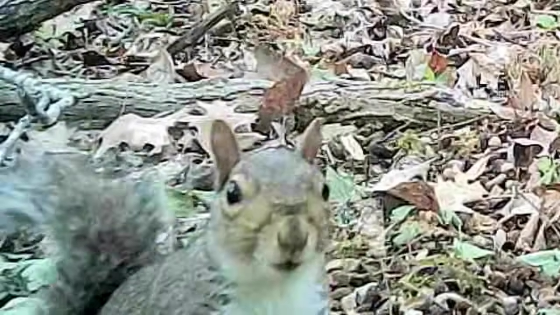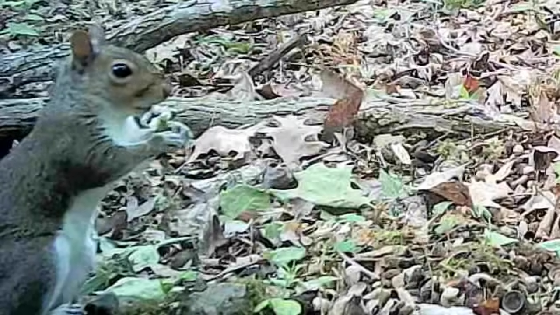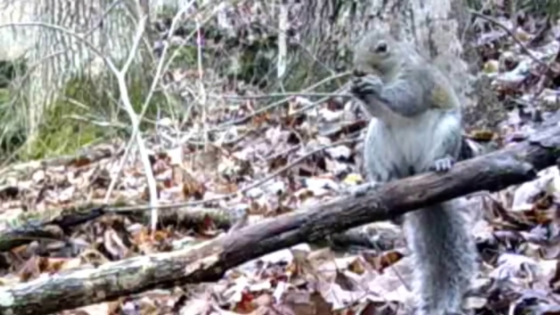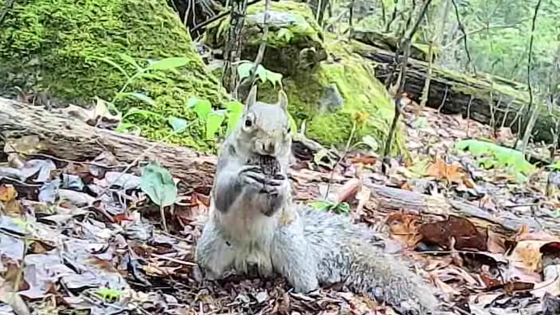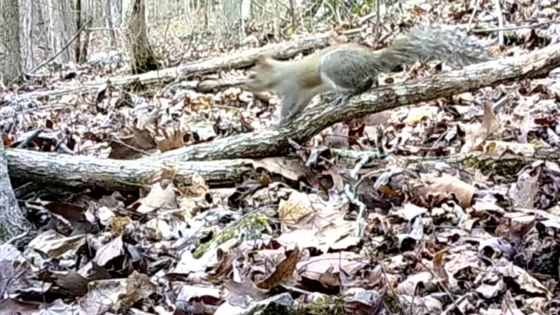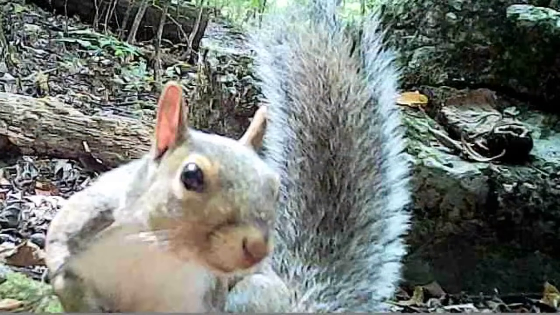And they're so precious. Just so relaxing to watch. And they're so comical to me. But they're natural born acrobats, I'm telling you. I just enjoy them so much. Well, there you go. There's the precious gray squirrel. So relaxing.